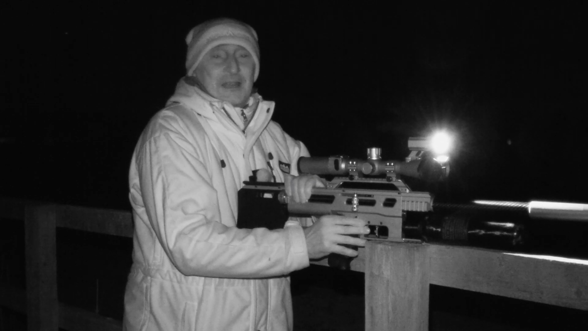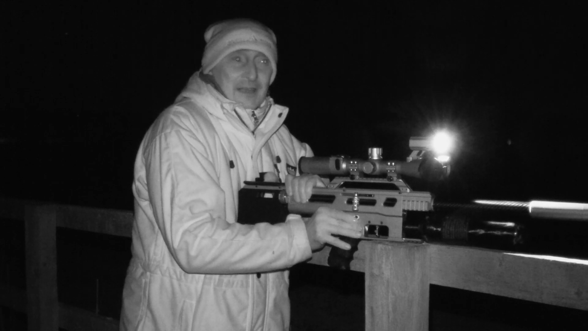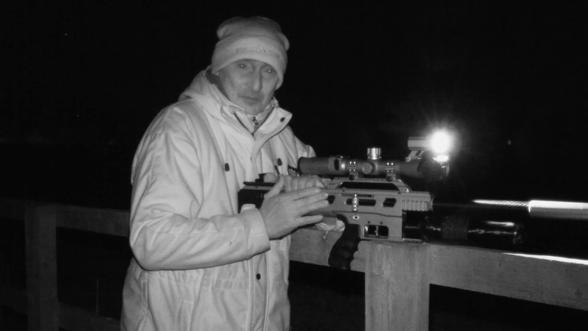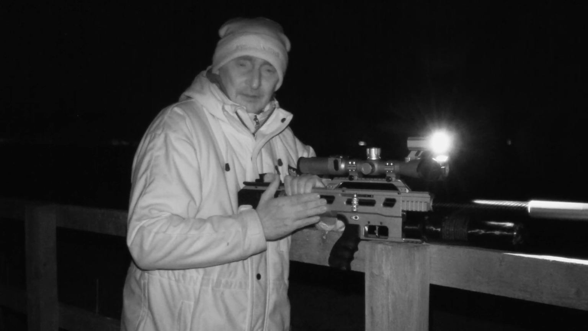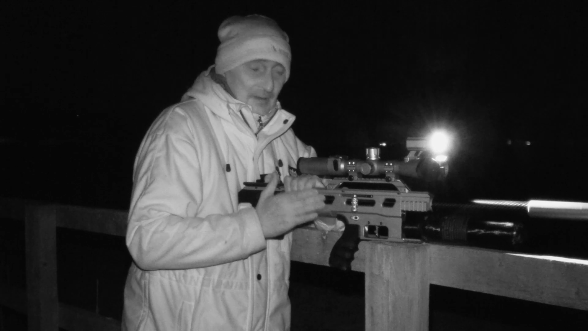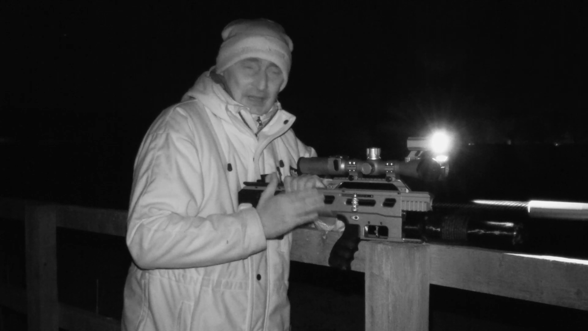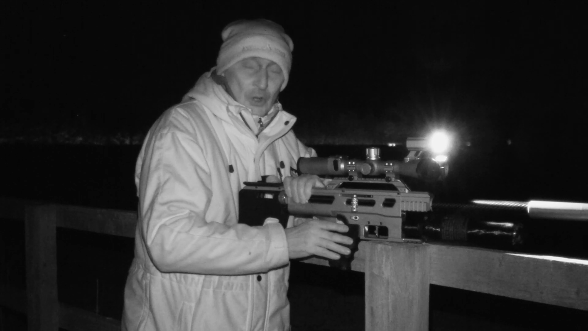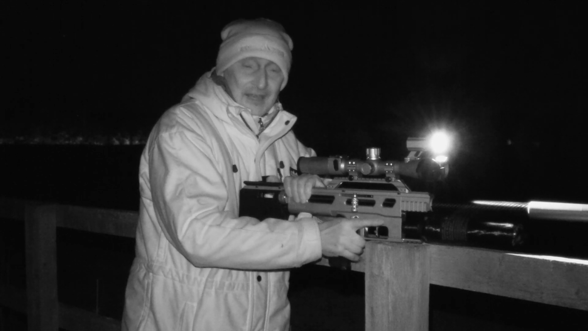So that's the first one in the bag. I'm using the heavyweight JTS pellets, the Dead Center pellets at 18.1 grain, and they shoot lovely through the Delta Wolf at 930 feet per second. Now, although it was a long shot, it's well within the capabilities of the rifle, so I'm just going to walk along there and pick him up before the fox gets him.